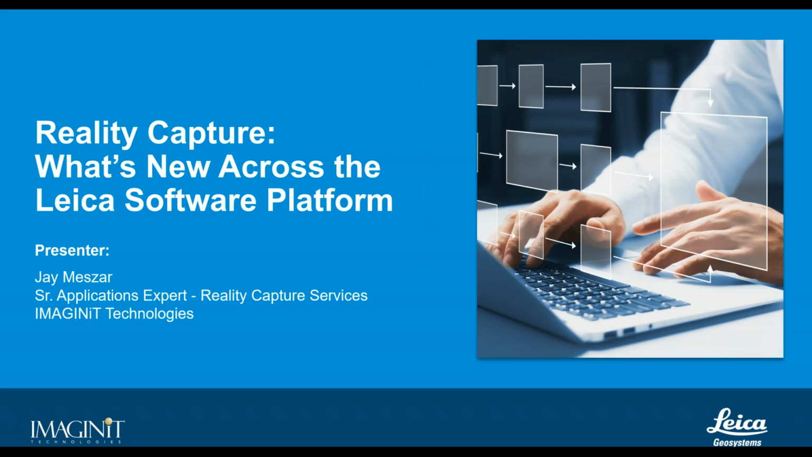Good afternoon. Again, my name's Jay Meszar, and today we're going to talk about what's new across the Leica software platform. One of the things that I find with software is, depending on the version that you're using, new can be a very relative term, because people often don't install the latest, or when they do install the latest, they don't really dig into it. So some of these features may have been around a little while. I tried to go with some of the later ones, but just so you know that before we jump in. All right.